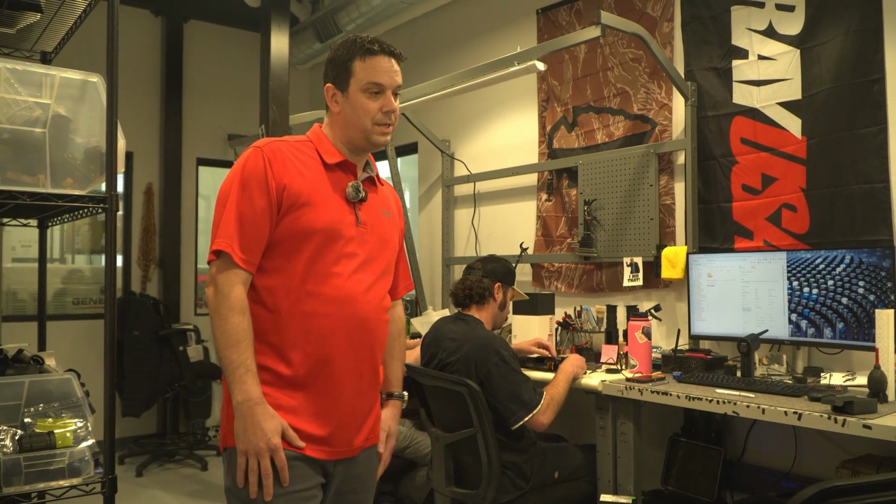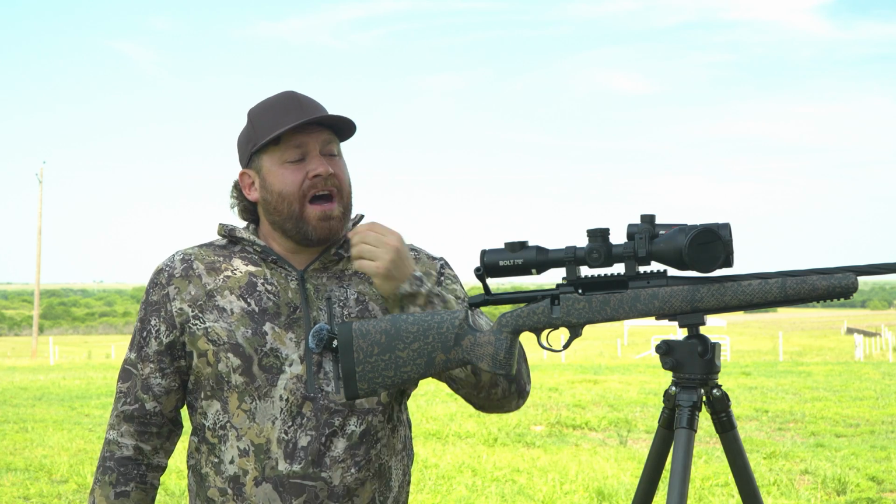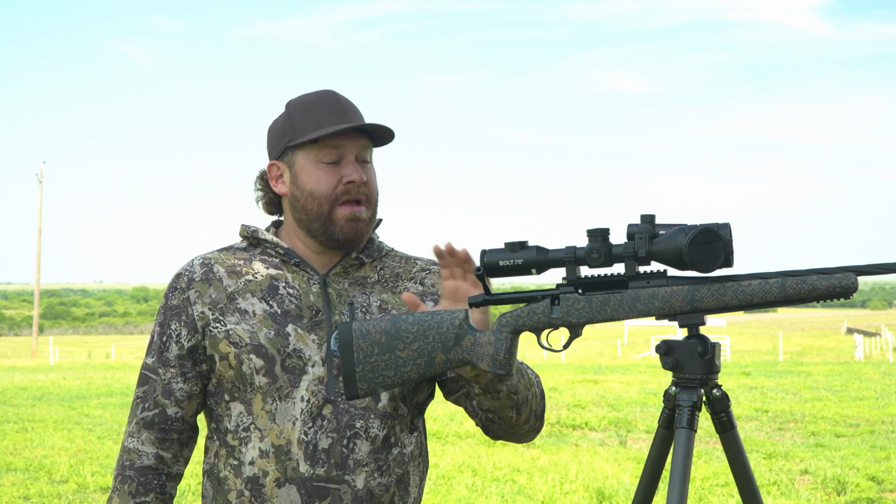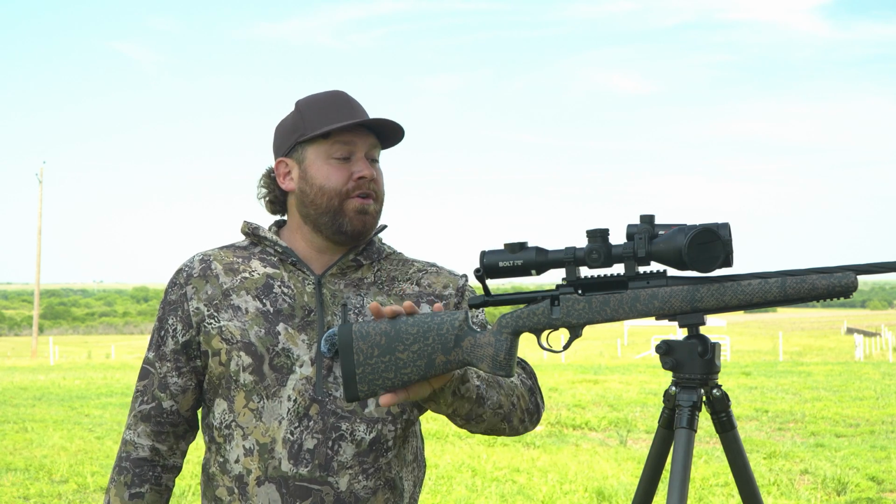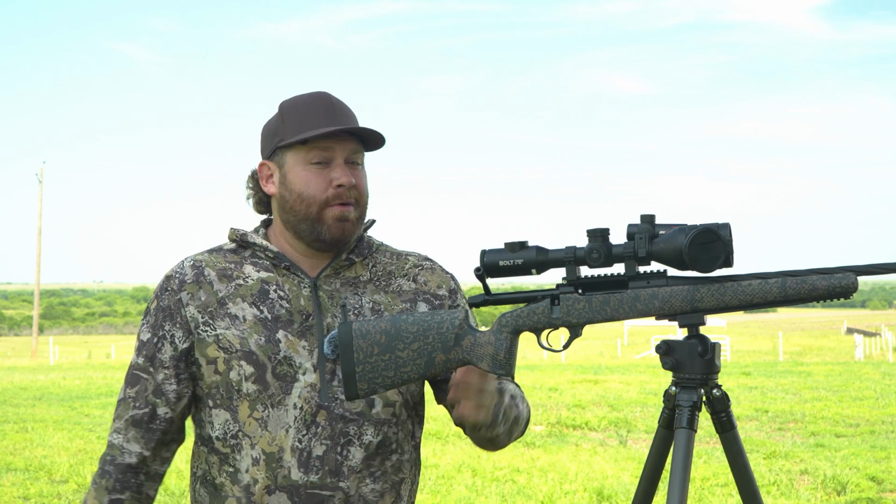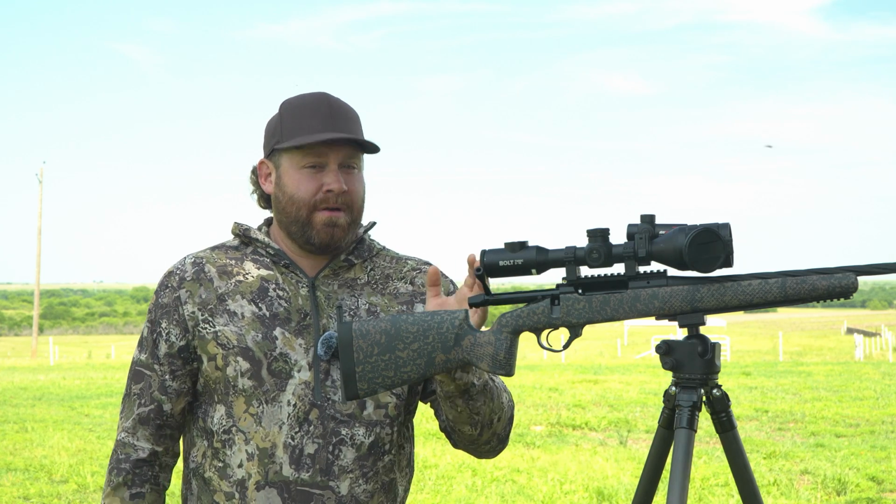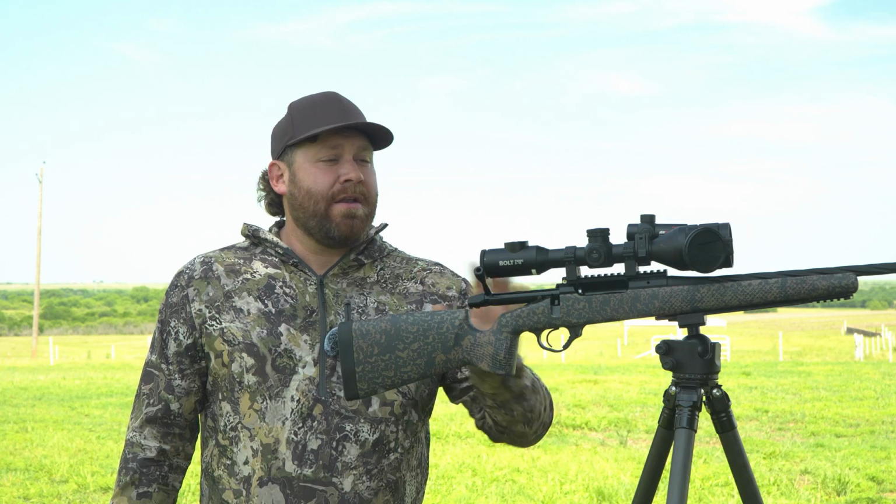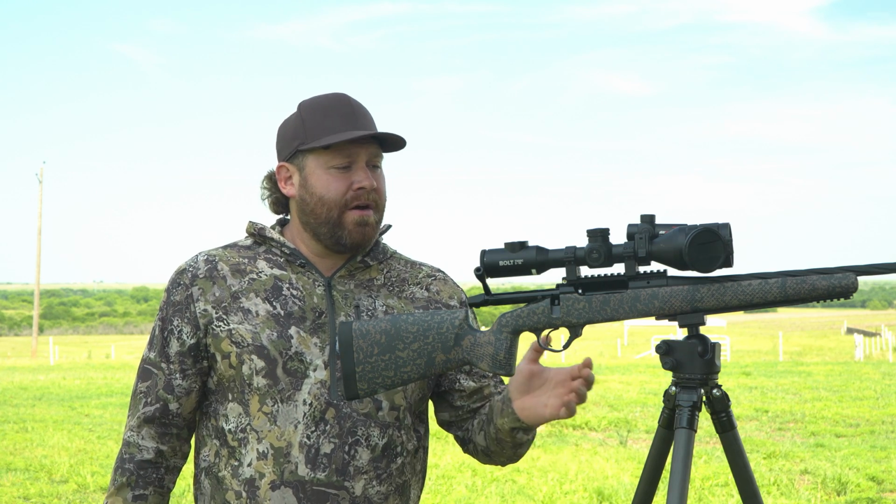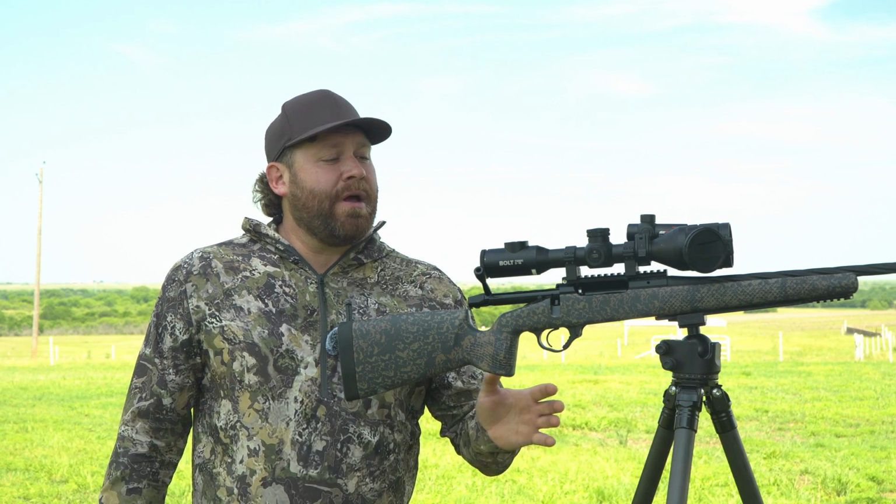Now, these are made to be robust. It's waterproof, IP67. It's shockproof up to 7 mag. I ran it exclusively on this super light 5.5 pound 6.5 PRC. We're shooting 143 grain Hornady ELDXs all night. There's a lot of recoil in a gun that light, so had no problem handling that. Zero stayed on. Overall, I am super duper impressed with this.